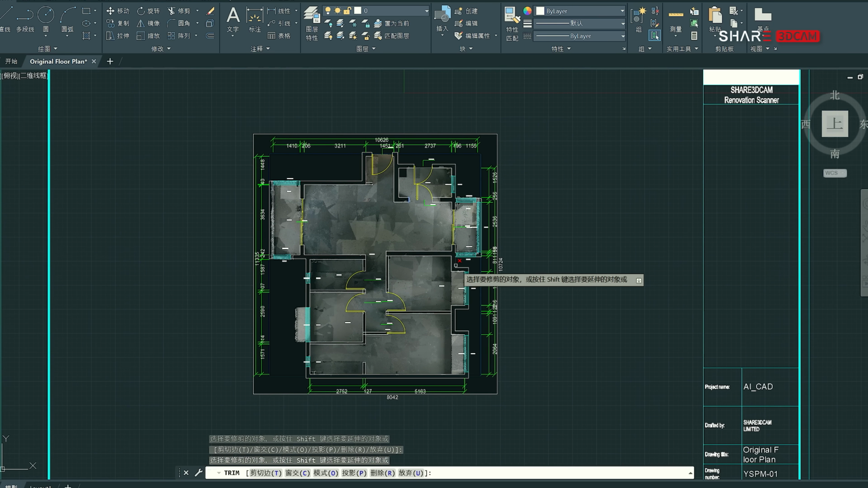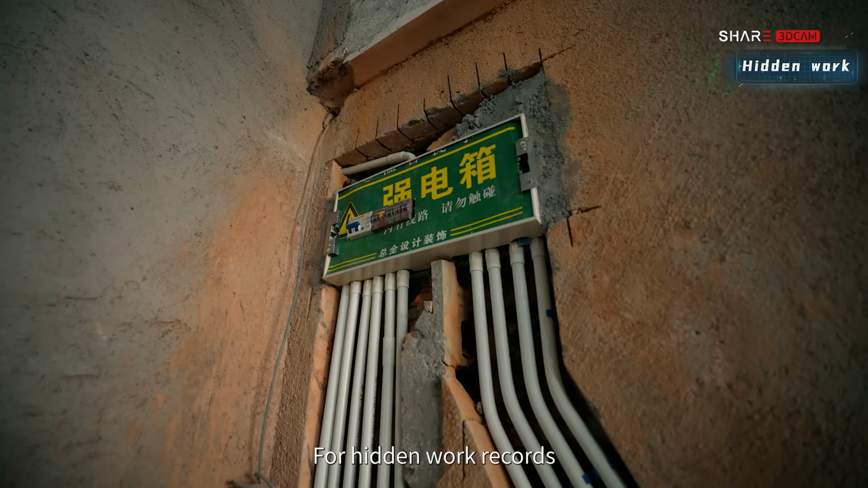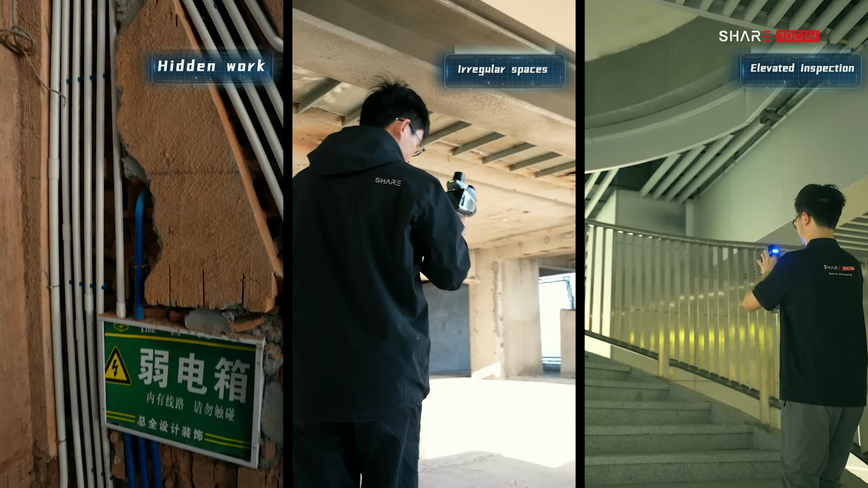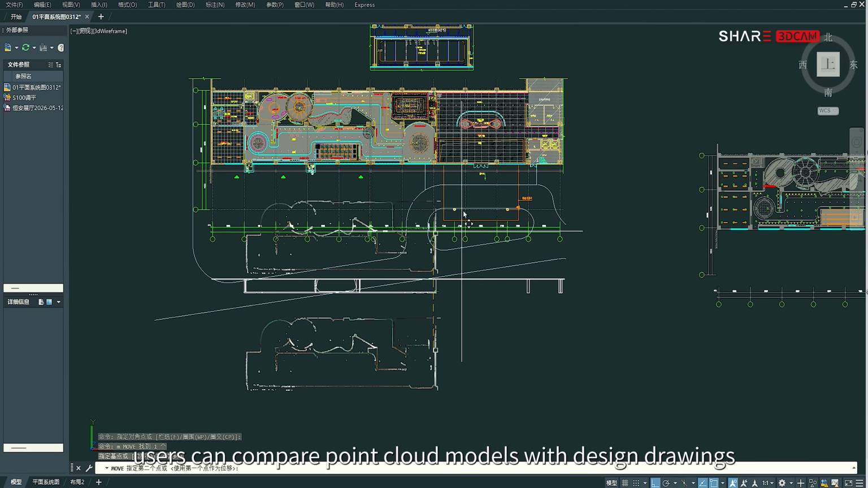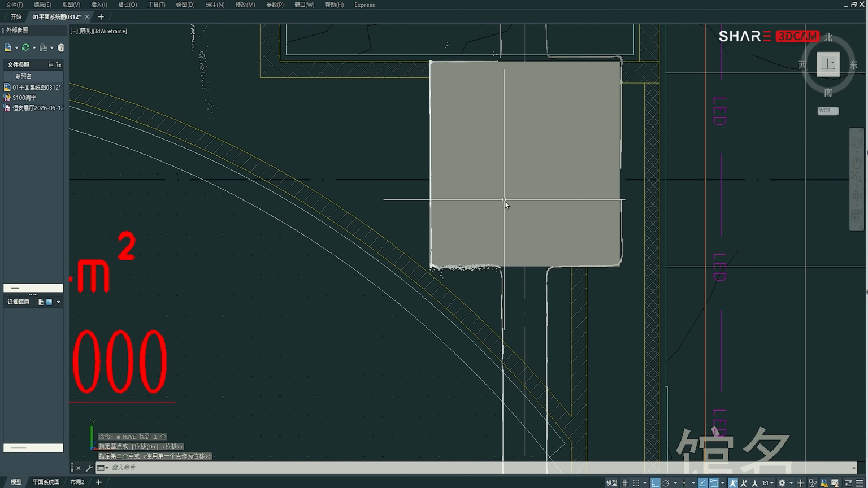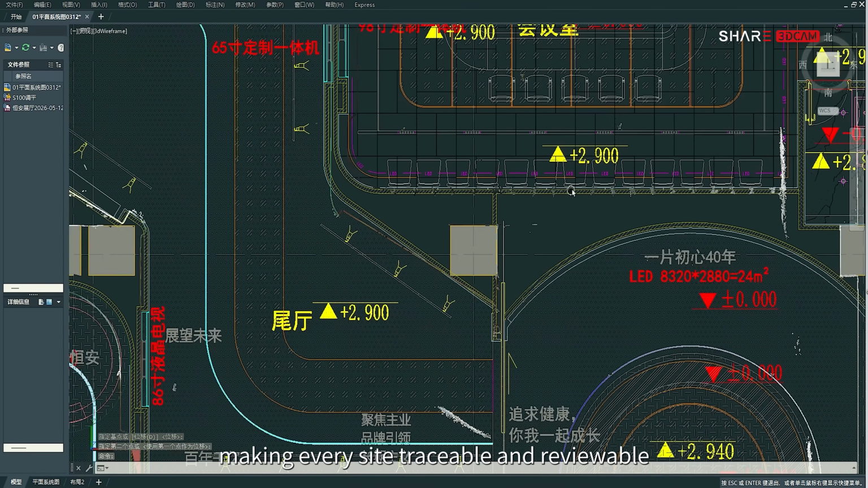incorrect measurements. For hidden work records, irregular spaces, and elevated inspection, users can compare PointCloud results with design drawings for direct verification. They can make records traceable and reviewable.